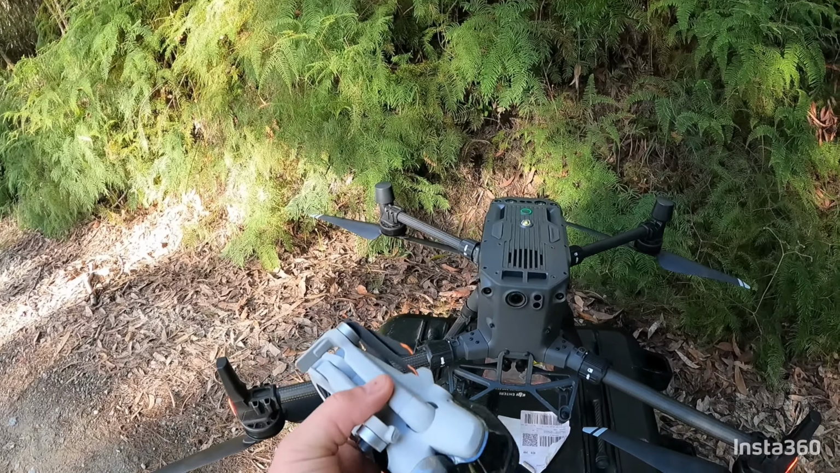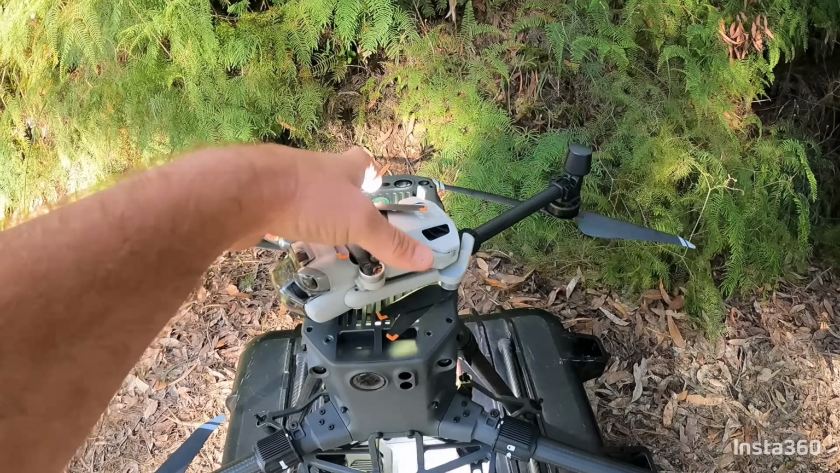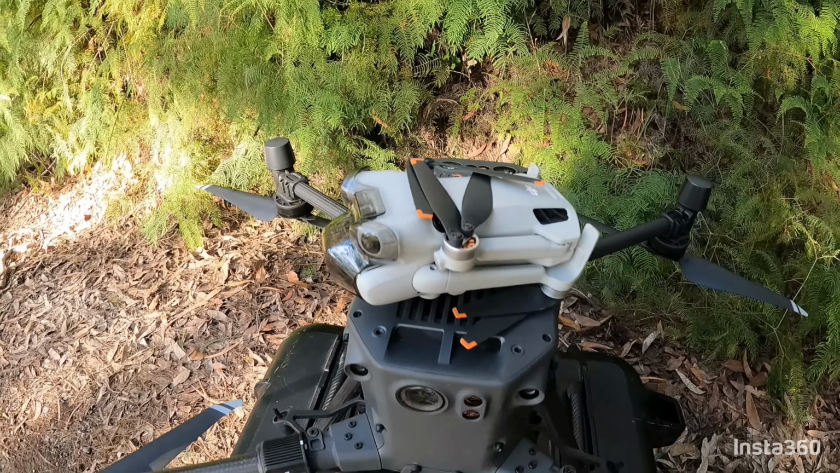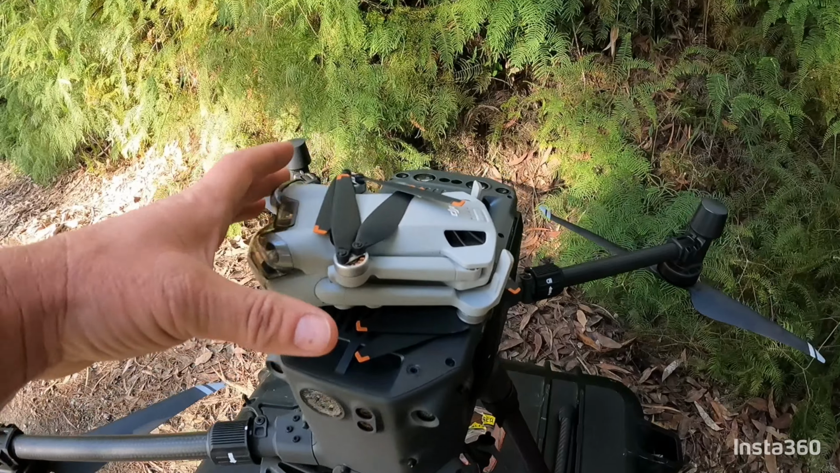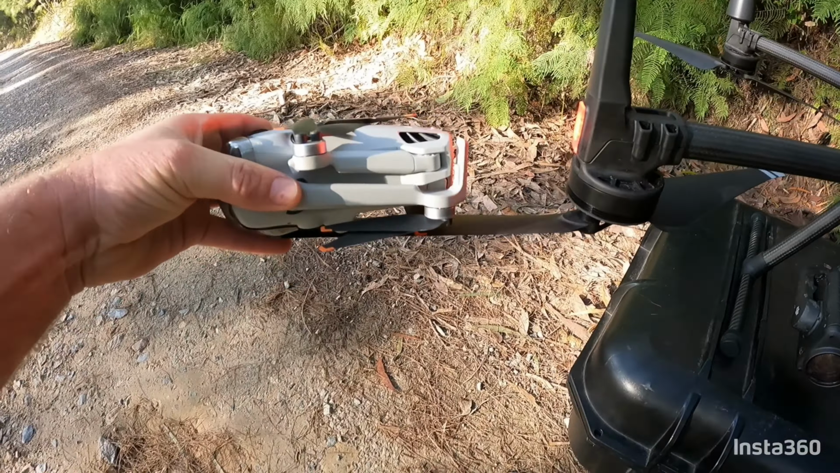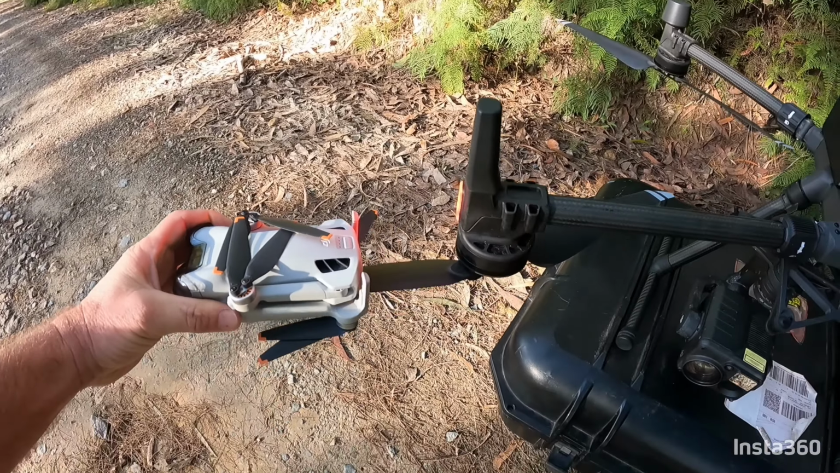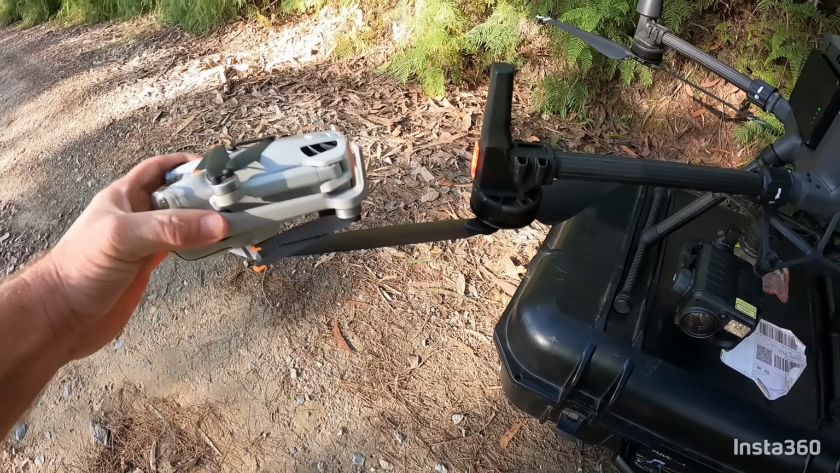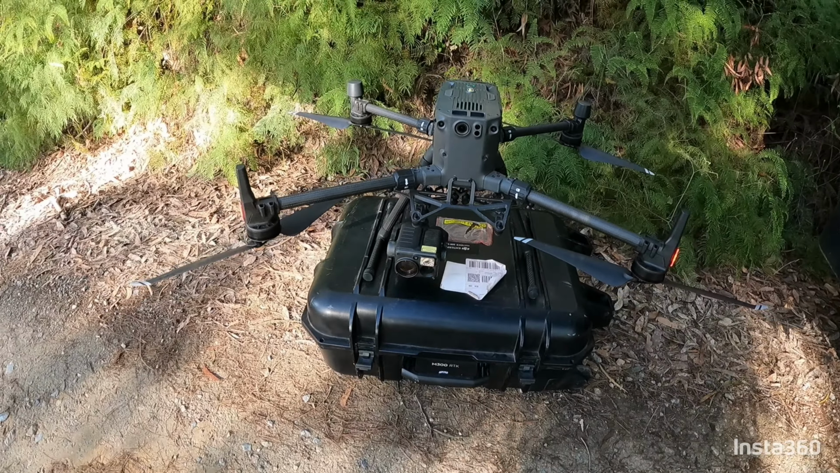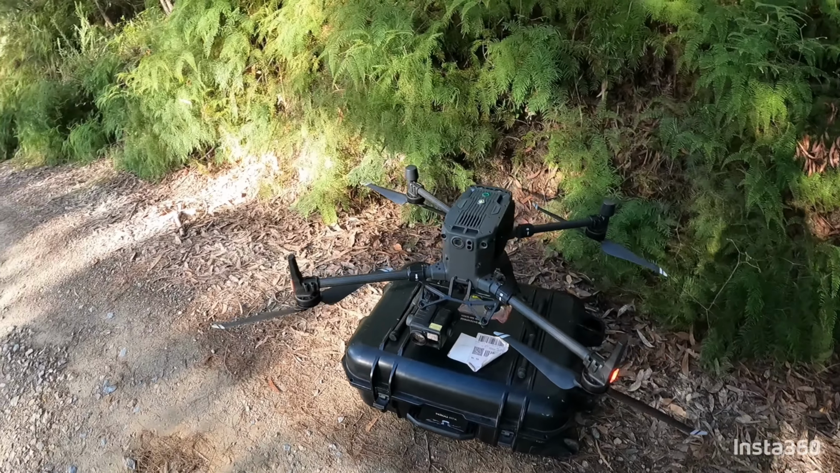So here we have a standard drone that you'd buy from a shop outlet, and the size of this is just the size of half of one propeller, one blade of this thing here. So it's quite large. It's very stable. It's probably one of the safest drones on the market.